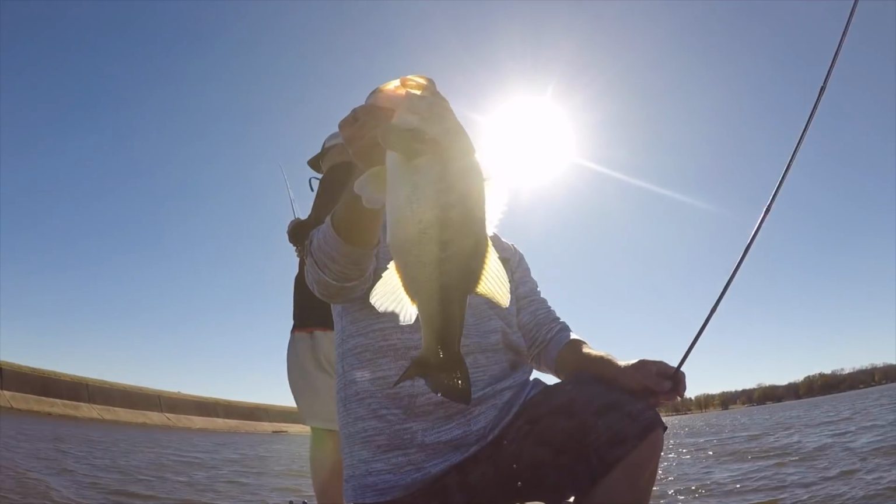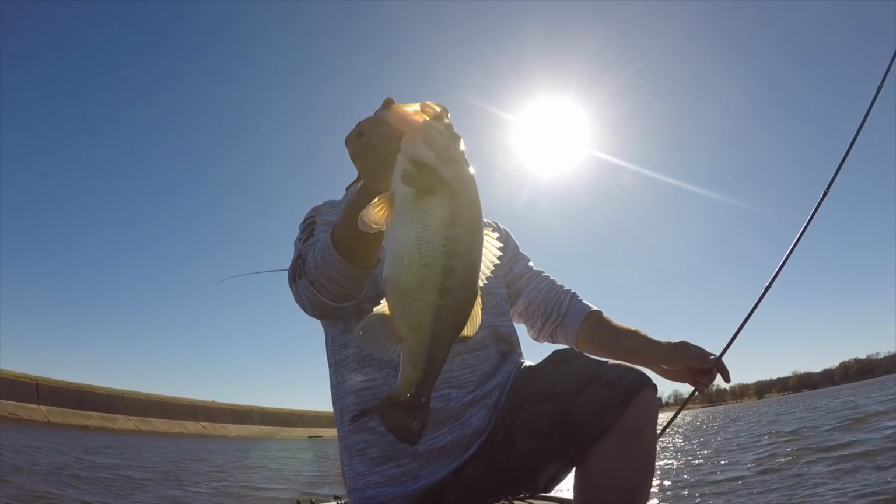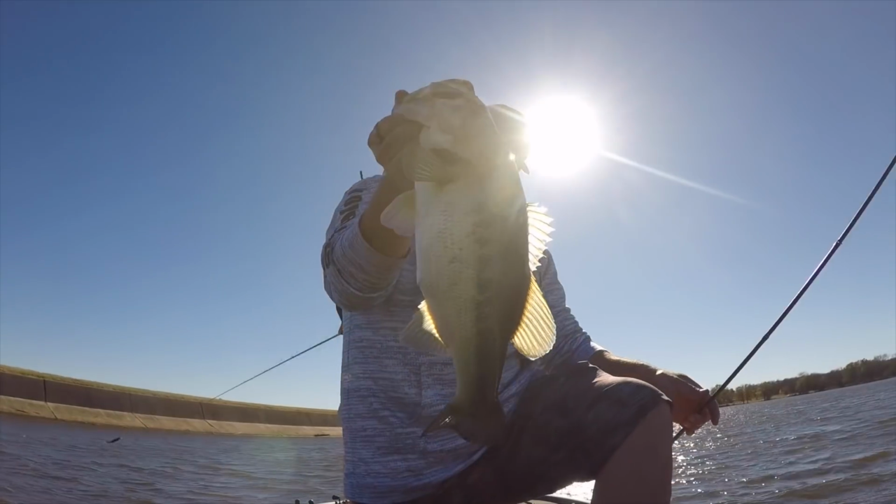That's another chunk. Another good one. We ain't catching no babies on that jig, BJ. No, that's a head there, boy. Good one.